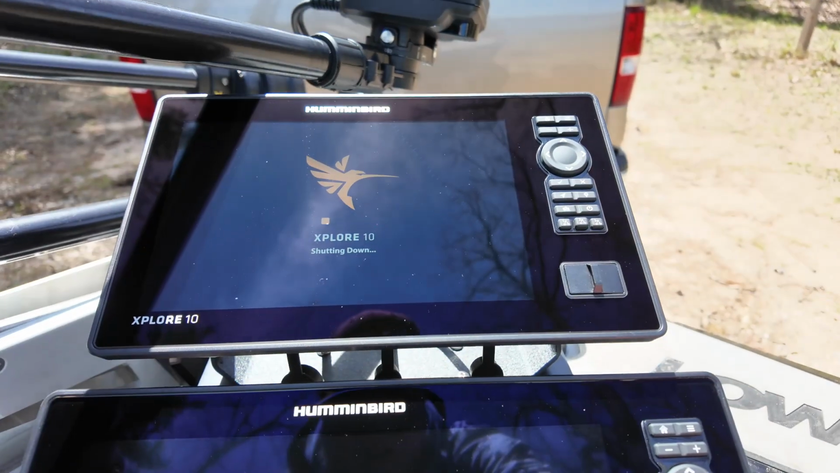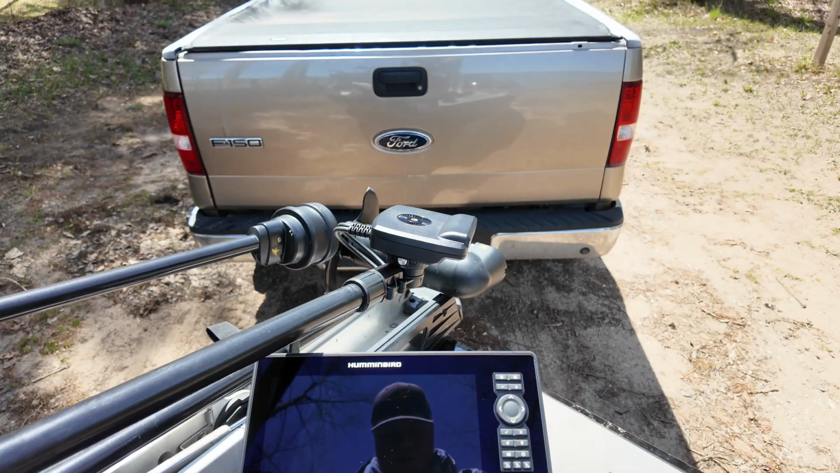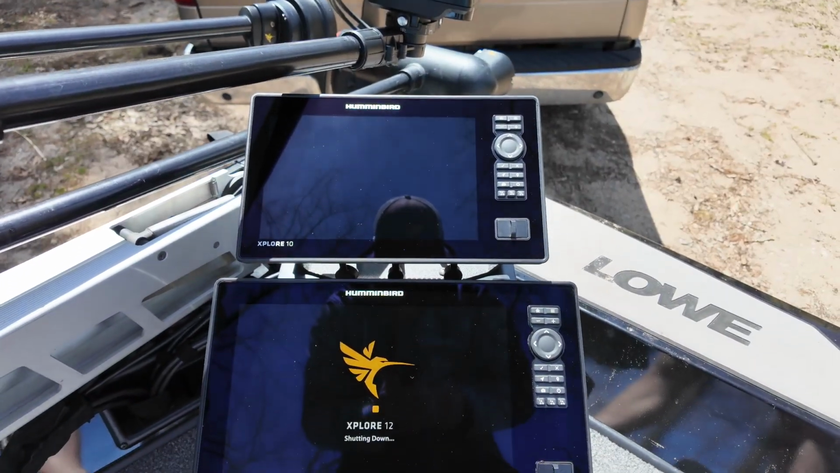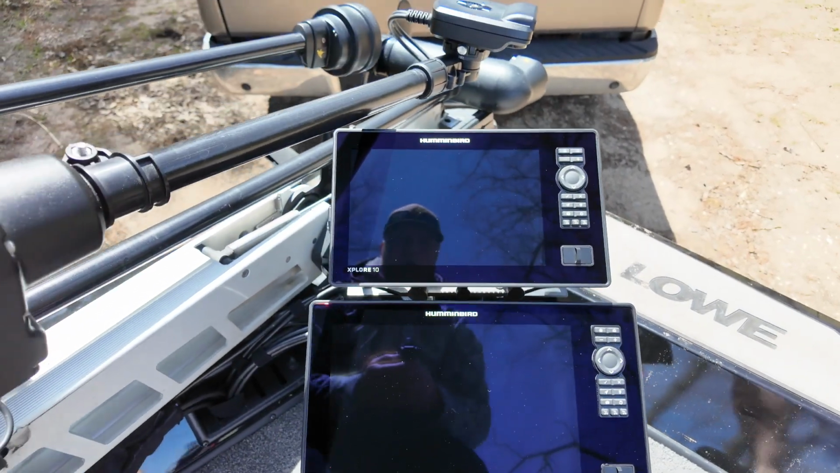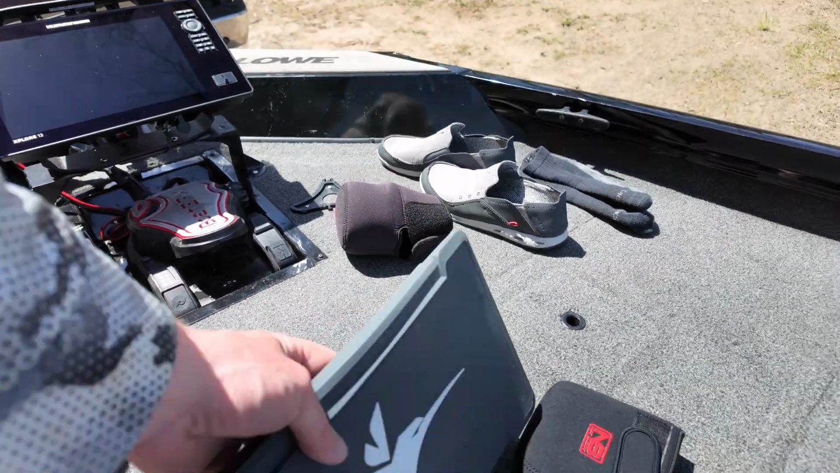Alrighty, we're gonna take these units. We're gonna power them off. See, I had them on standby. We're gonna turn them off and let them power down. Top one's already off, bottom one's already off. They come with these silicone protective covers.